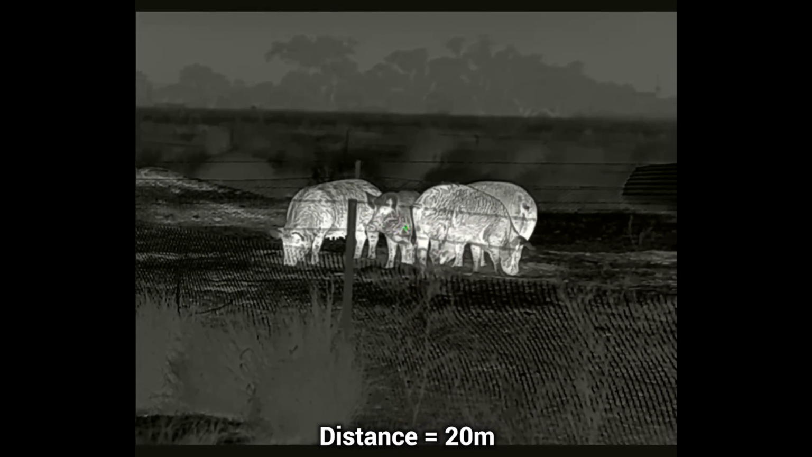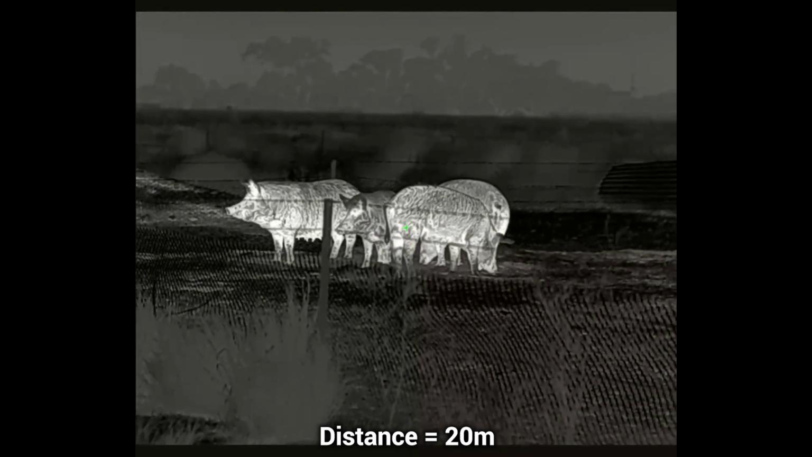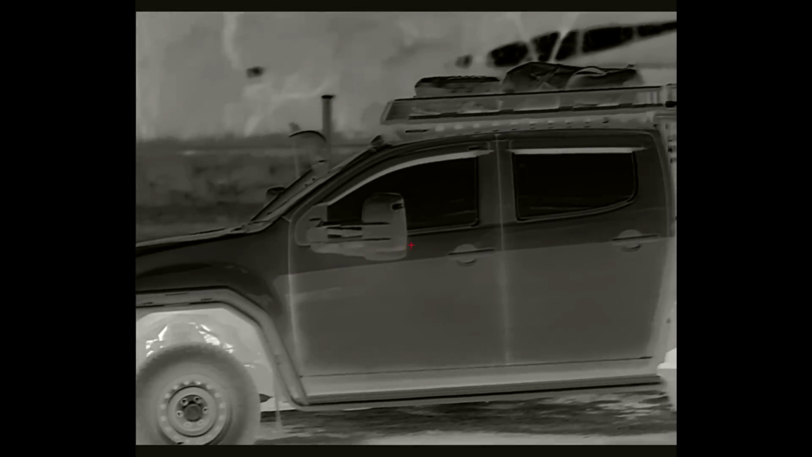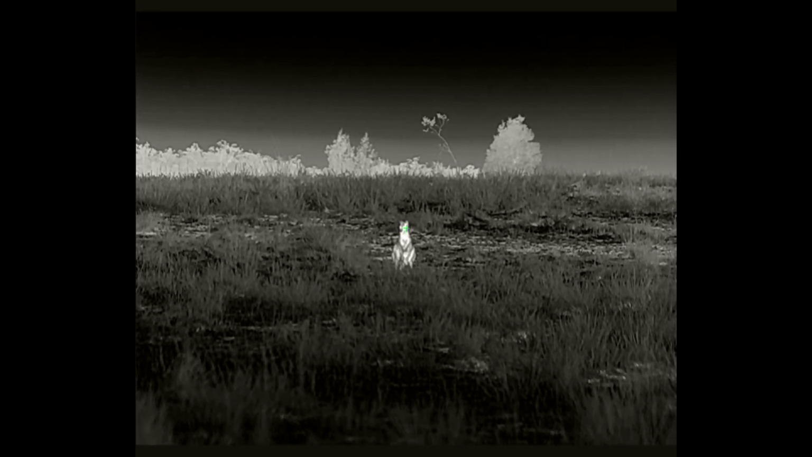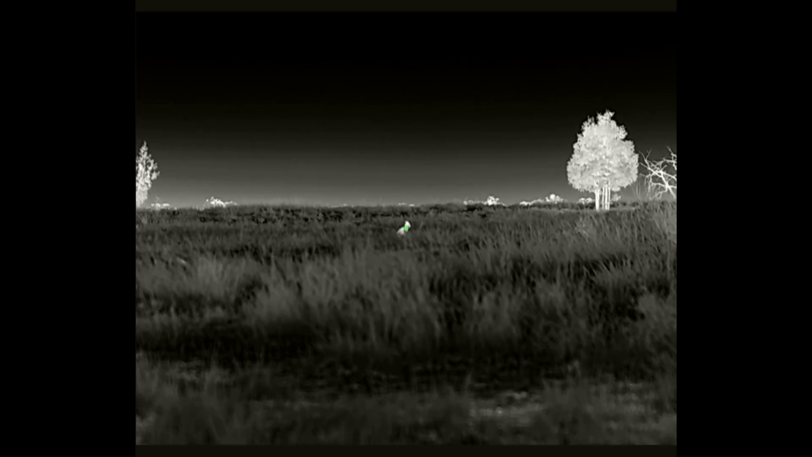Alright, so that's our piggies, looking pretty good there. We'll move on now, take a look at some other things. Here we have our vehicle, the detail on that. And then we're going to do some kangaroo watching, little kangaroo here, a bigger kangaroo out a bit further.